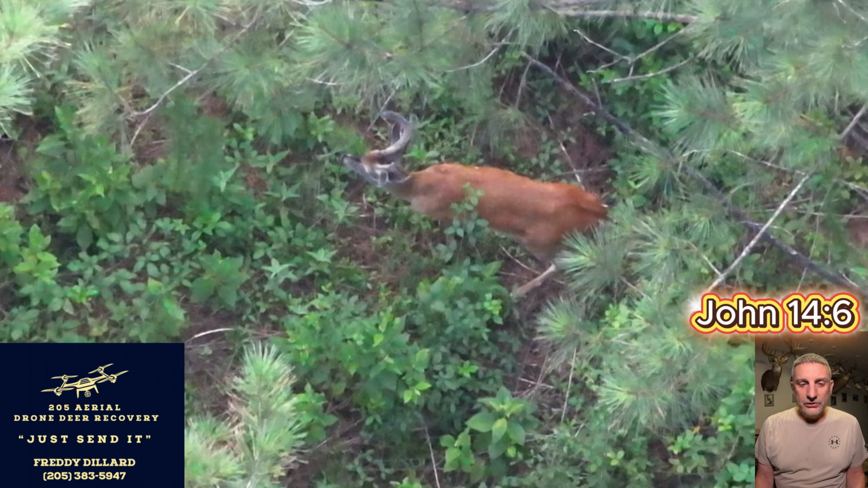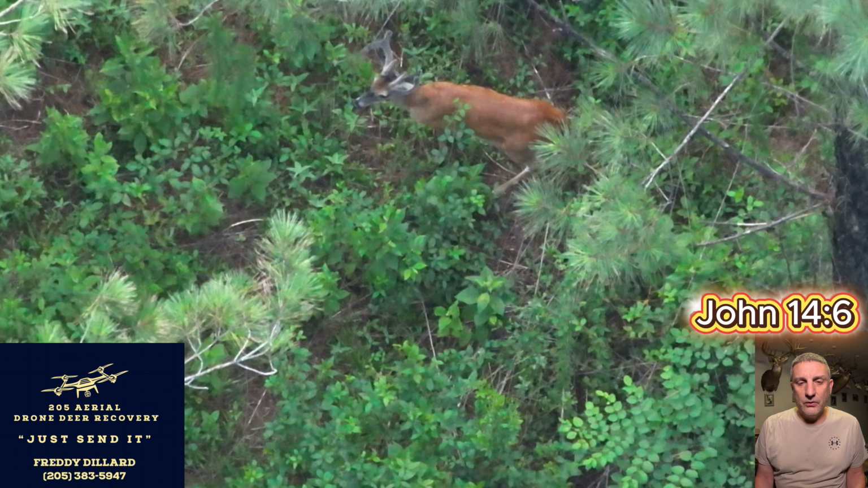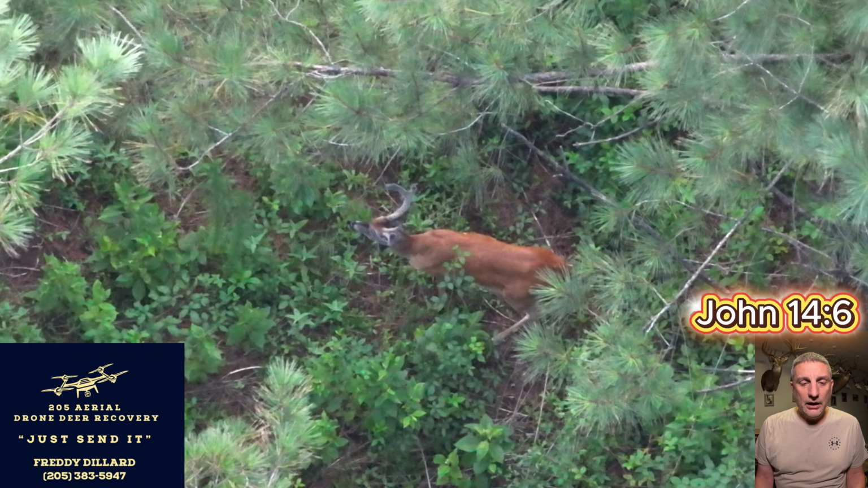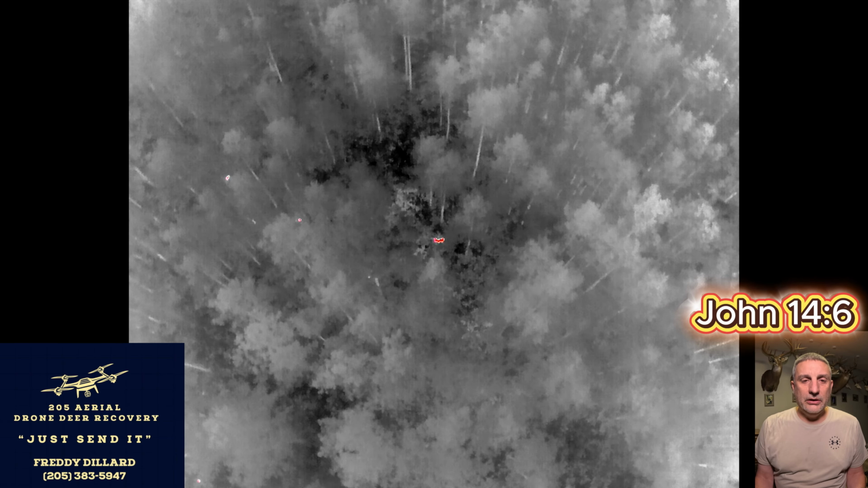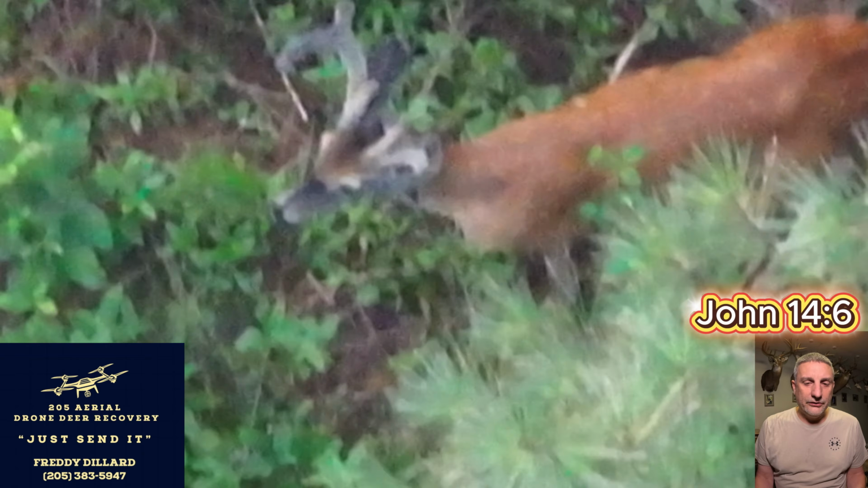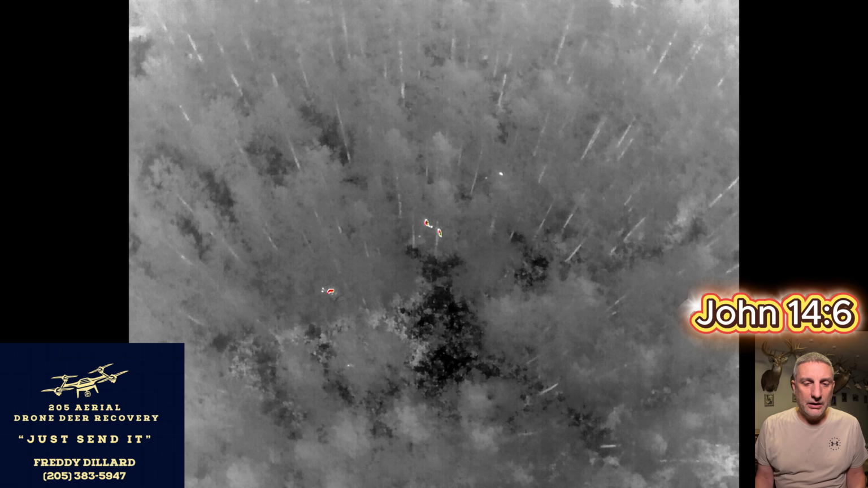I think this first one, I don't know. I can't tell from that angle if he's a 3 or 4. I'm leaning toward him being a 4-year-old buck though. Nice looking deer. So we'll get to the next one. I don't know. What do you guys think? I mean, this picture right here, from the side view, he looks like a pretty good buck.